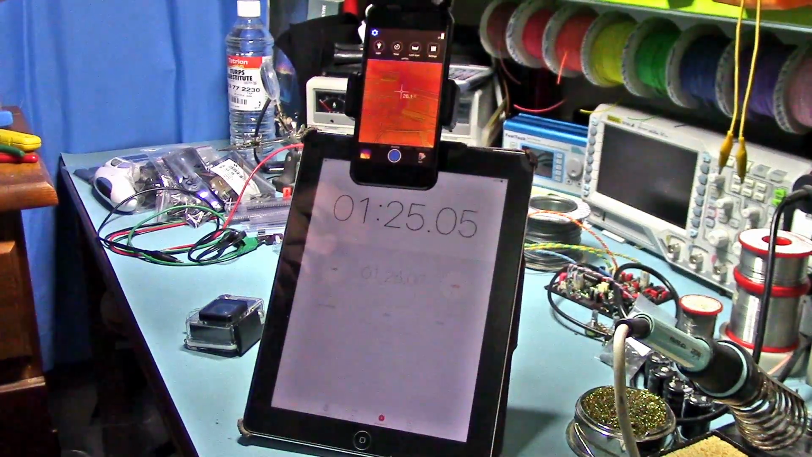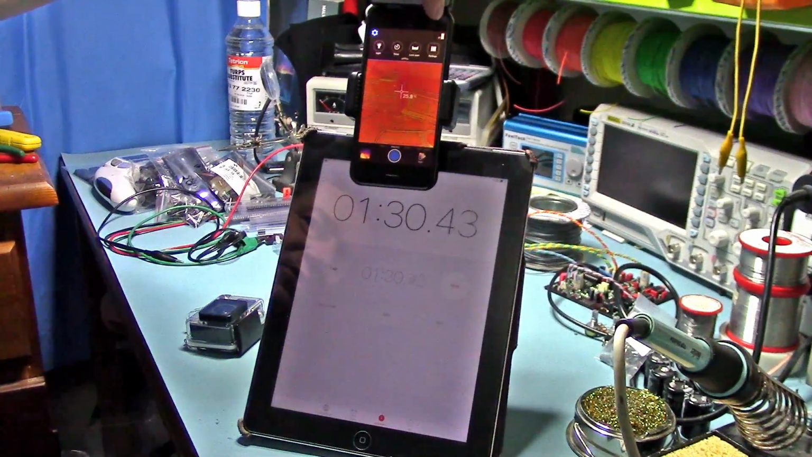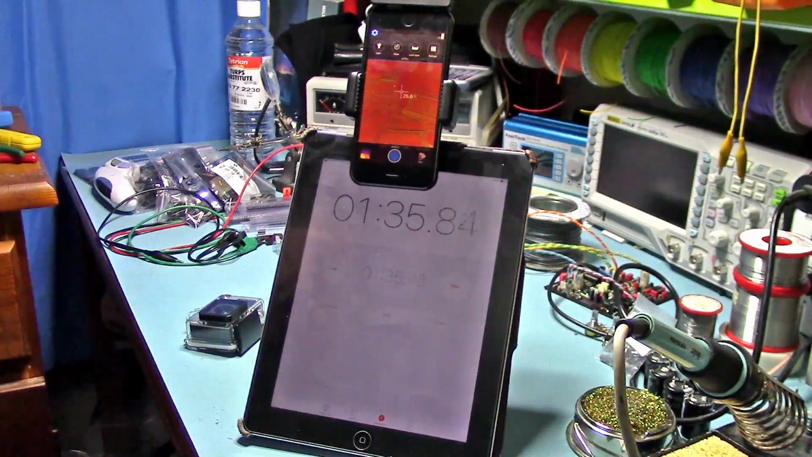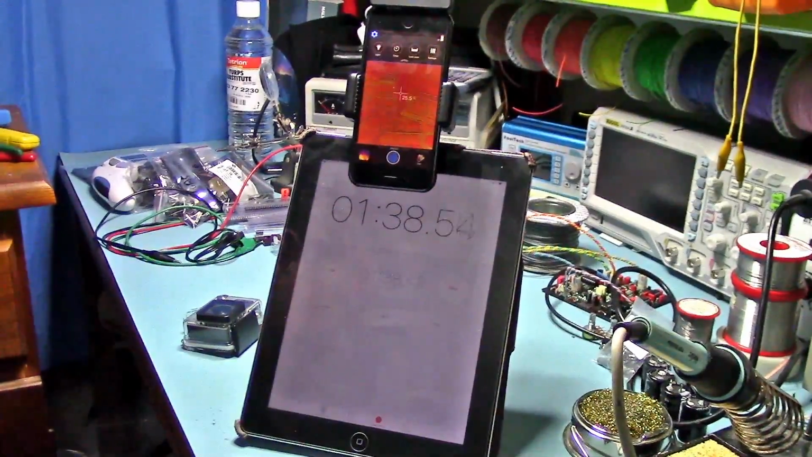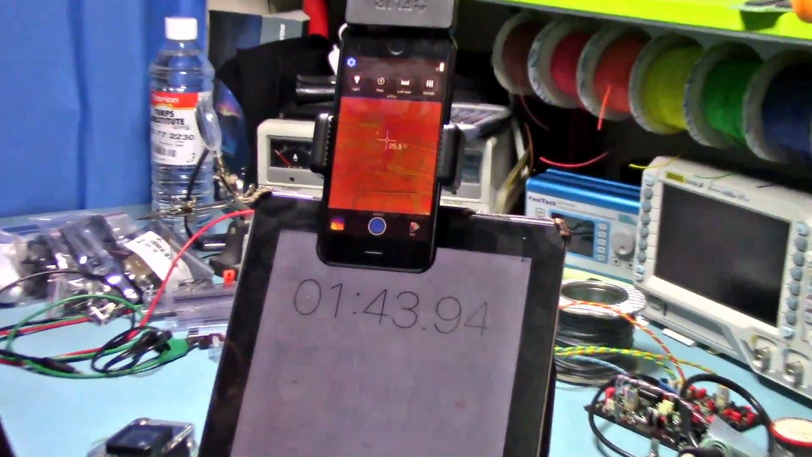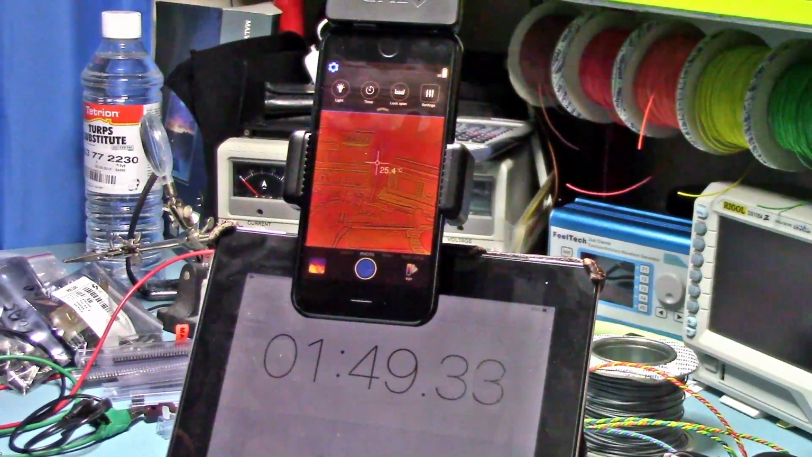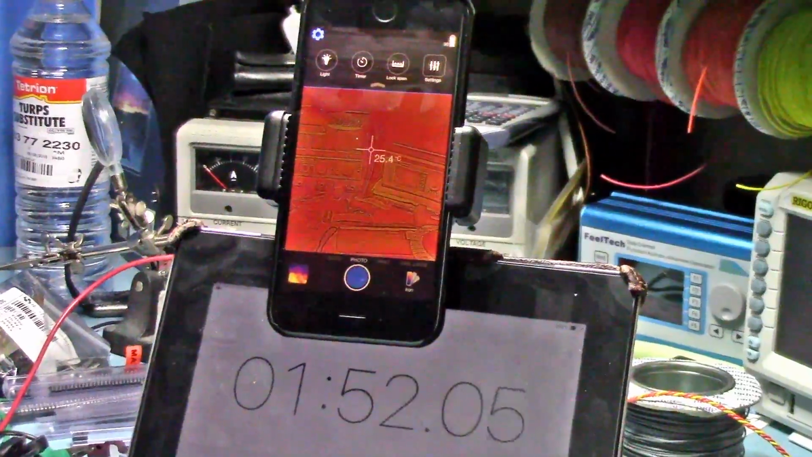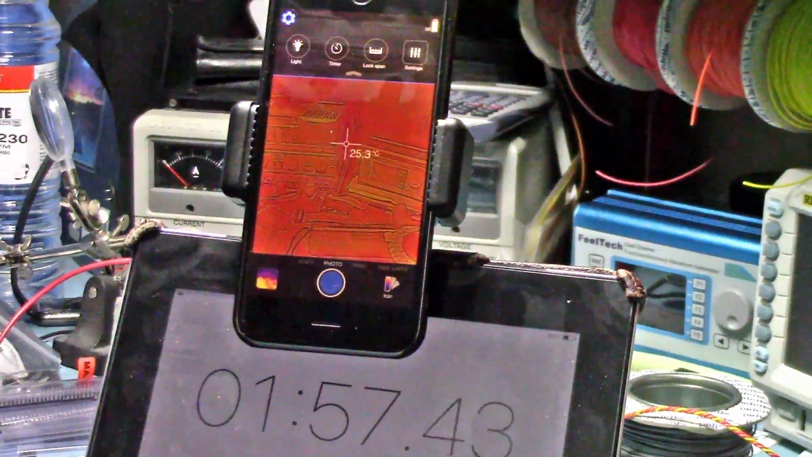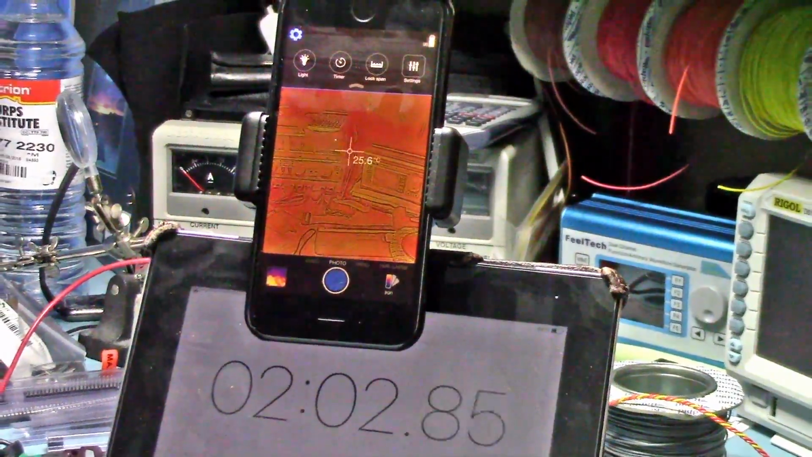So basically, the Flir or Fleur, however you like to pronounce it, is more than likely going to run down before the phone battery, because just the physical size of it would suggest that. Anyway, let me see if I can pan in a little bit. Let's see if we can get this a bit closer so you can see the battery. Okay, it's not fantastic, but it'll do. Right, let's back off a little bit there.